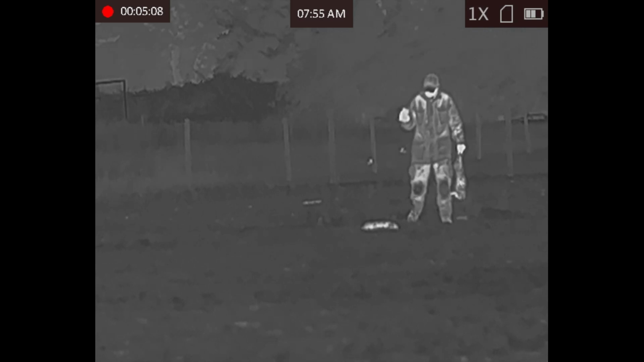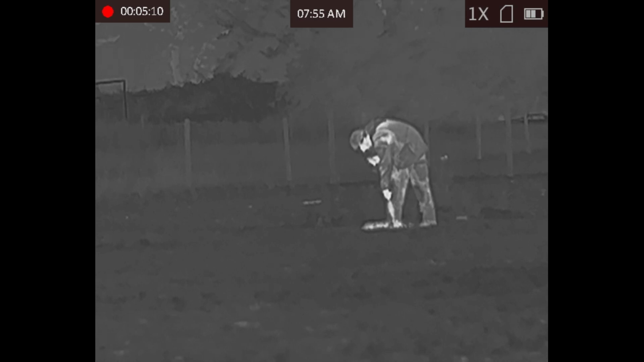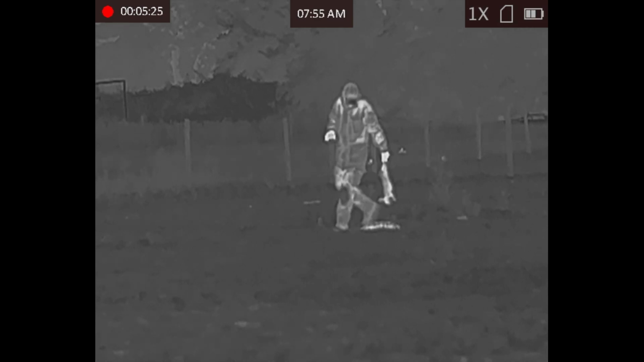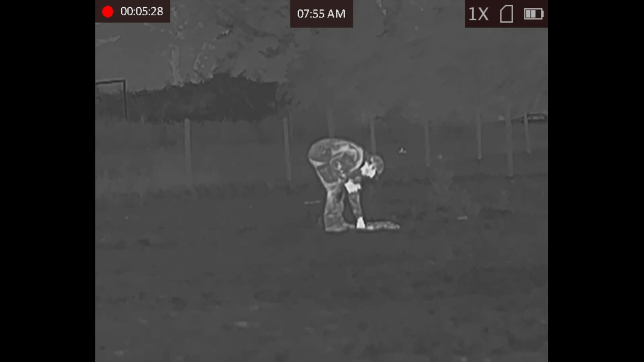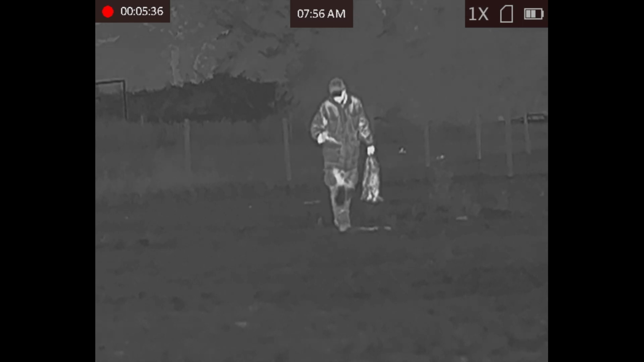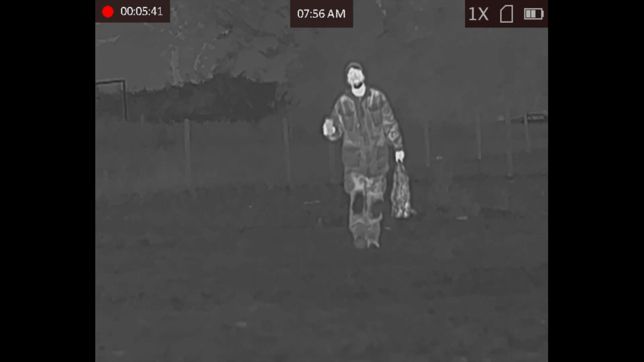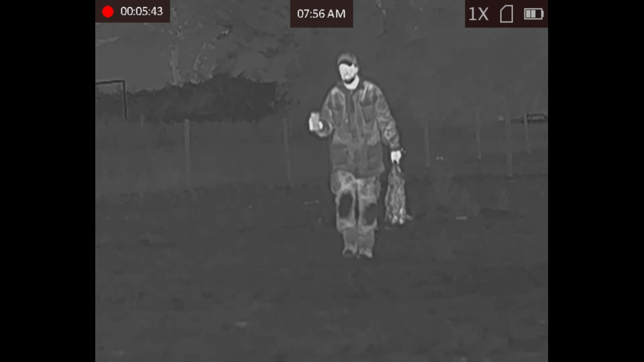Tonight was a little bit of a slow night. I think there was 3 out of this paddock. You can see another 3 in the foreground. There's rabbits everywhere up here, absolutely everywhere. Pick up the 3 and have a little stroll back over to the thermal.